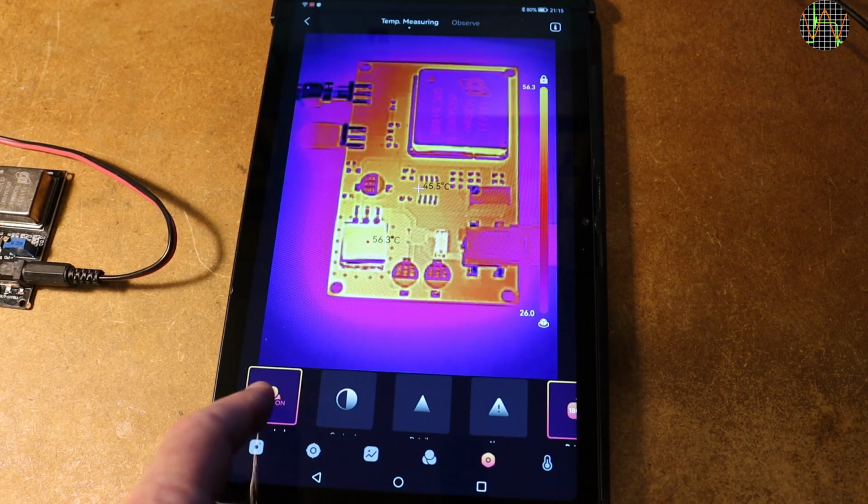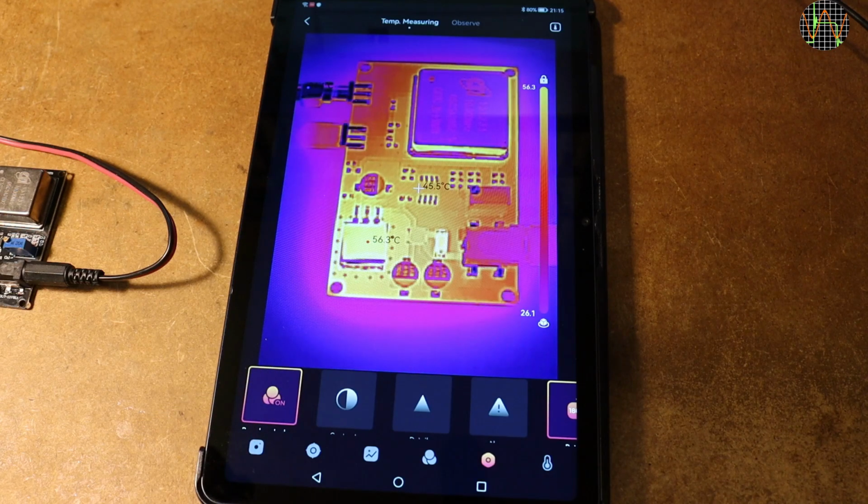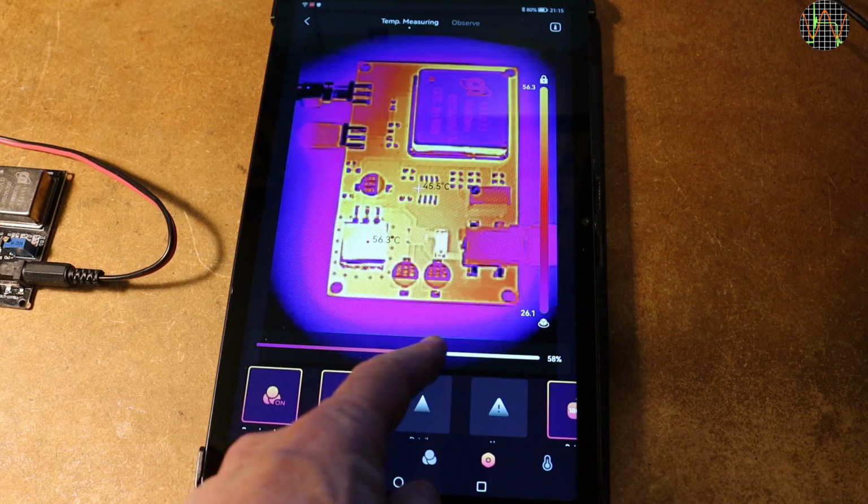Okay, what else can you play with? Here's a quick tour. You can hide the temperature bar if you want. You can change the contrast, but I usually leave it at the default.